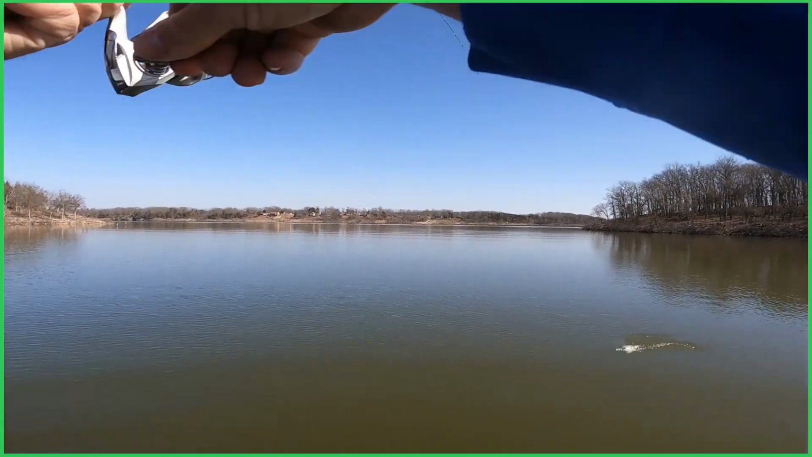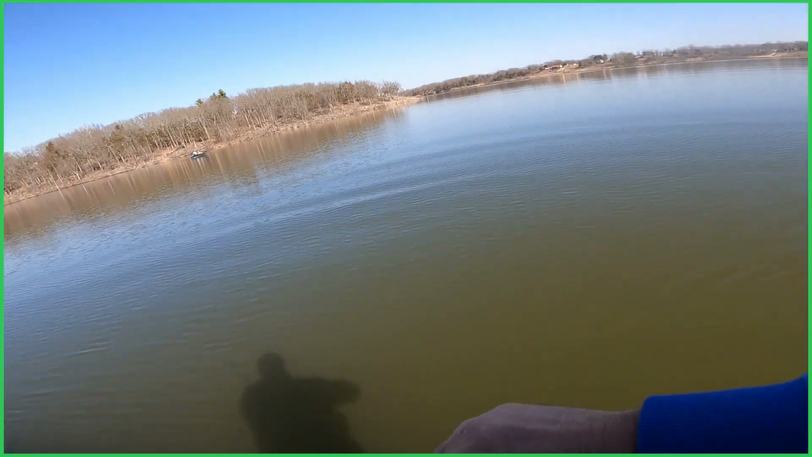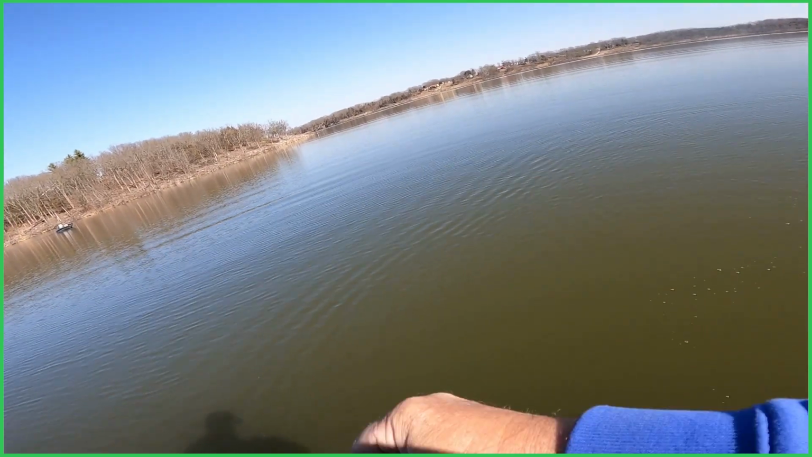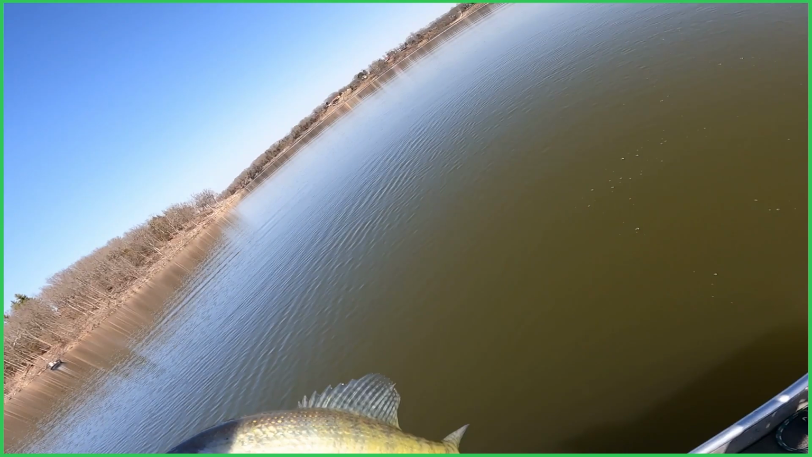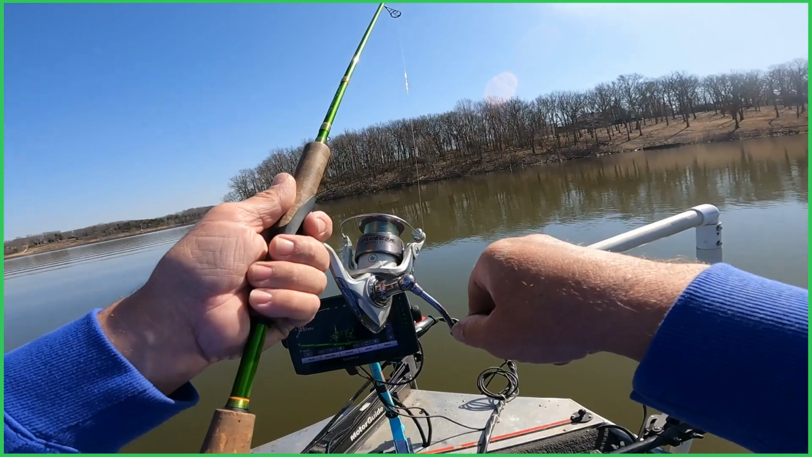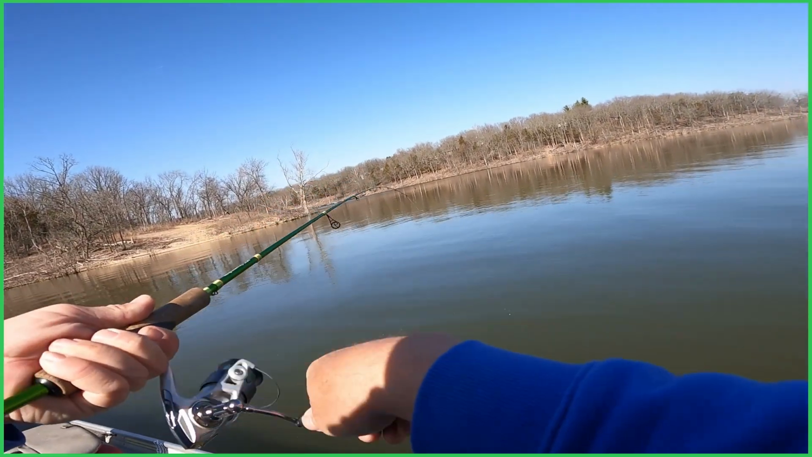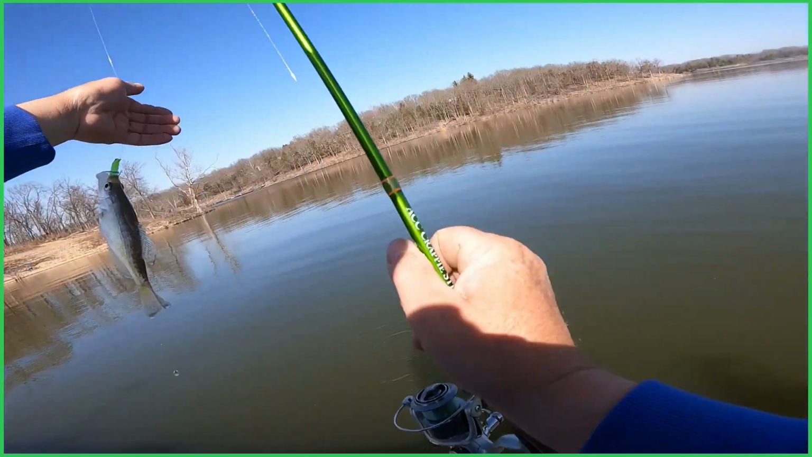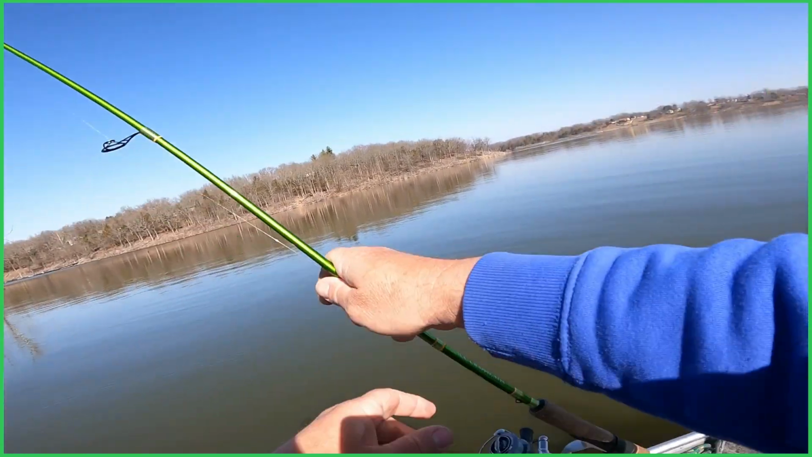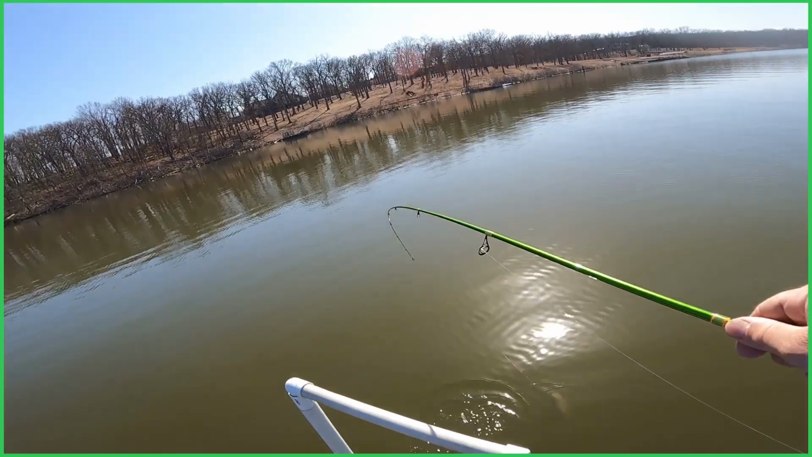Got him out of there. Oh, hell yeah. Another little guy. I've got a lot of fish today. Got him right under the boat.